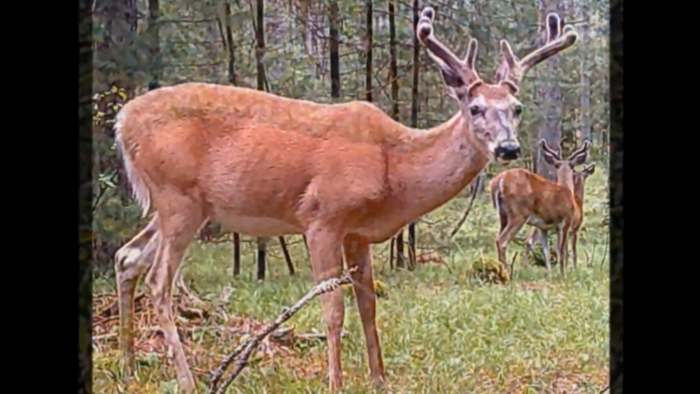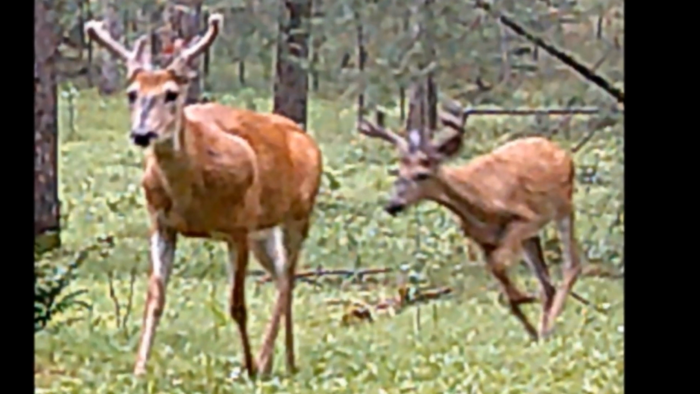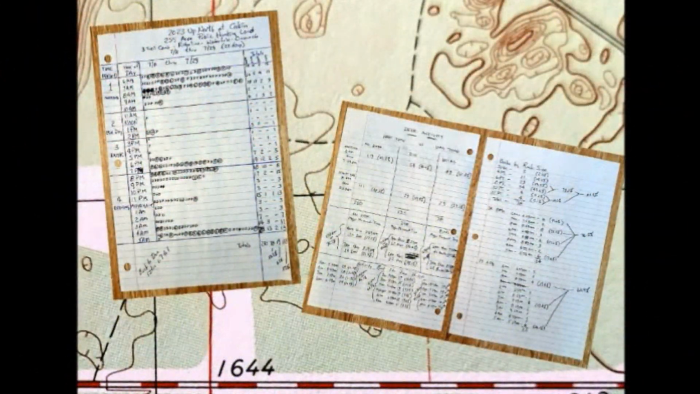So we've looked at the whitetail activity from the 3 trail cams on this public hunting parcel. Now let's do a little statistical data mining from my rough notes taken from the trail cam photos.